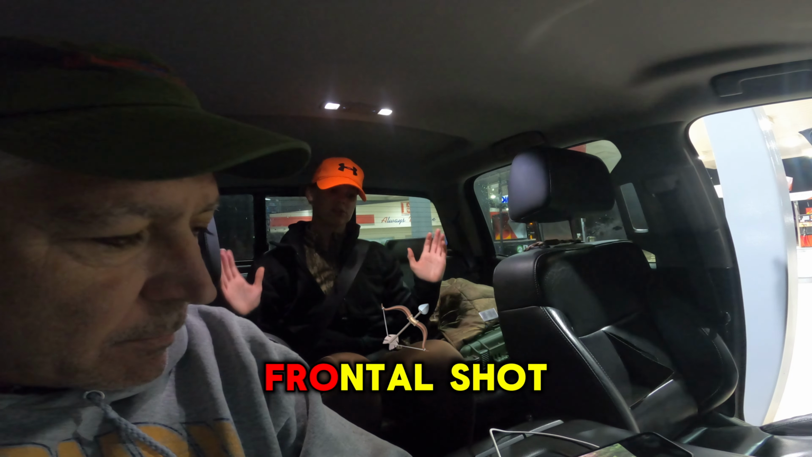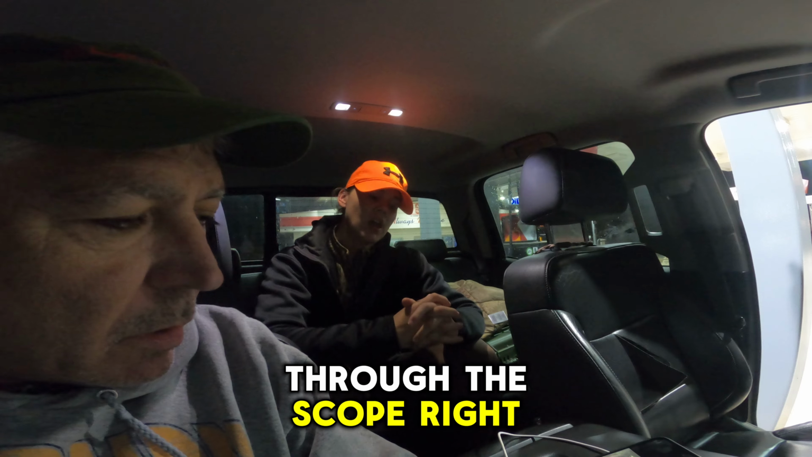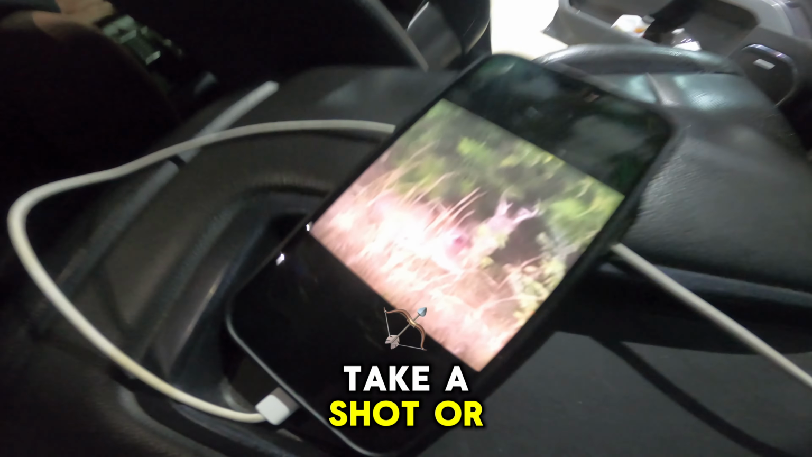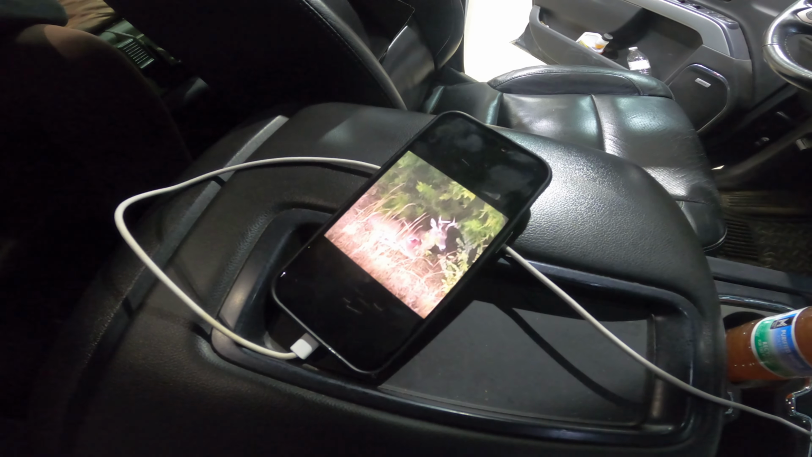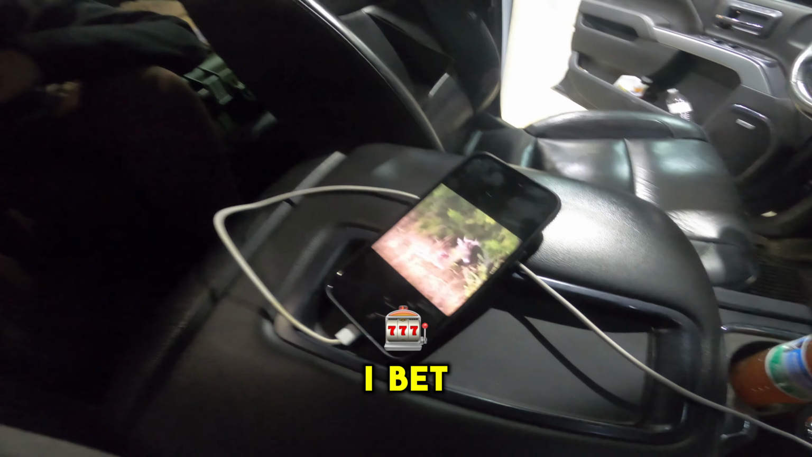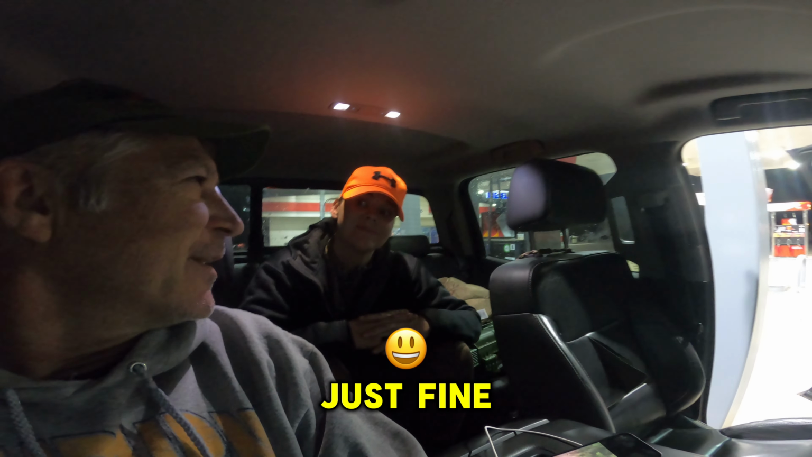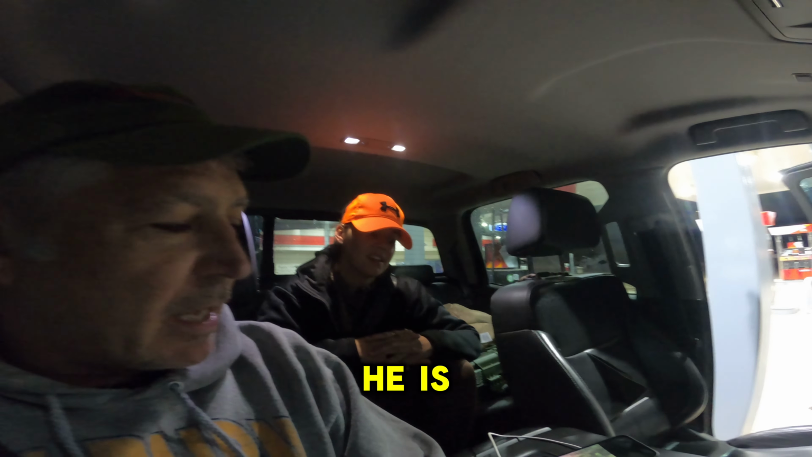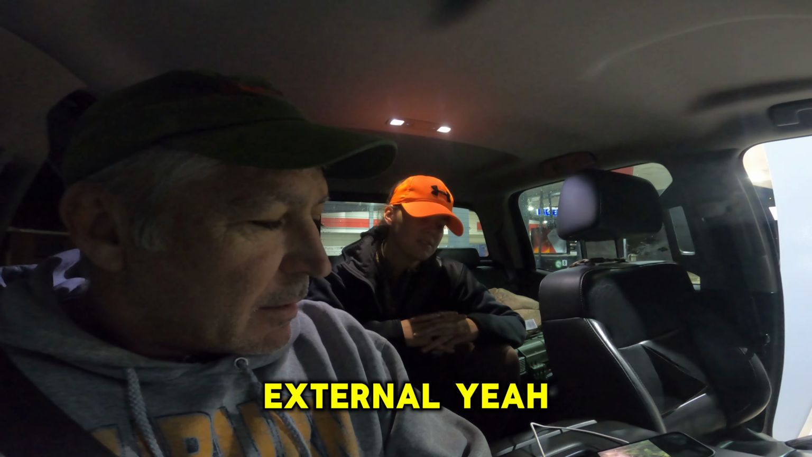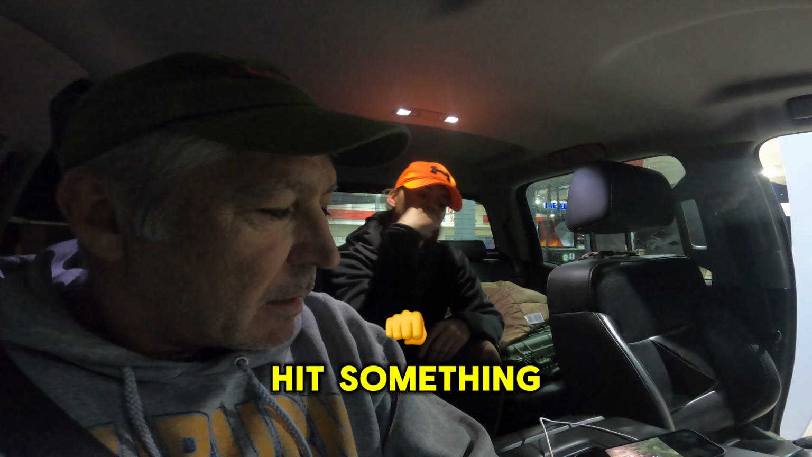It was a frontal shot, and I think the angle was off, as I could tell through the scope. It was either take the shot or not. I don't know. It was just bad. I bet he is traipsing around the woods just fine. Oh yeah, I think he is. I think you can tell it's external. I'm hoping maybe it may have entered and hit something, and maybe he'll bleed out.